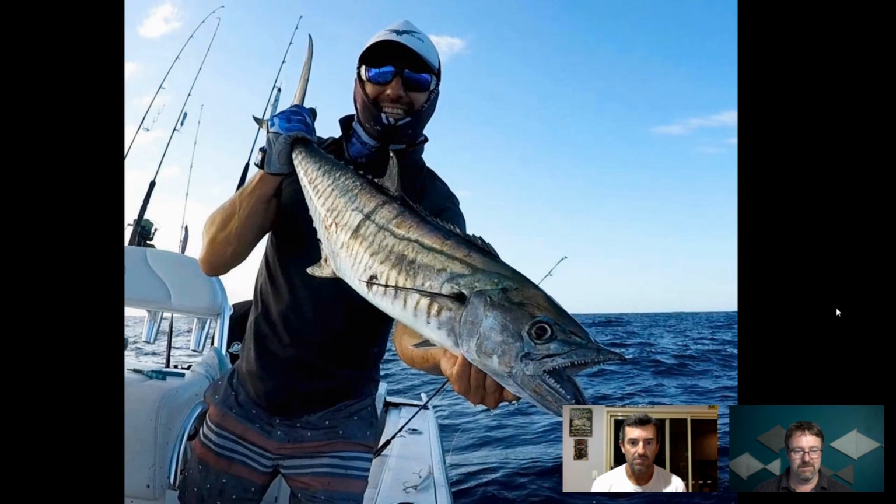And there's the result. That's the Spaniard that came up off the bottom, eh? So that's a spanner that's come up and eaten a live bait, deployed from a downrigger. Look at the jaws on that. Even Rex Hunt wouldn't kiss that one.